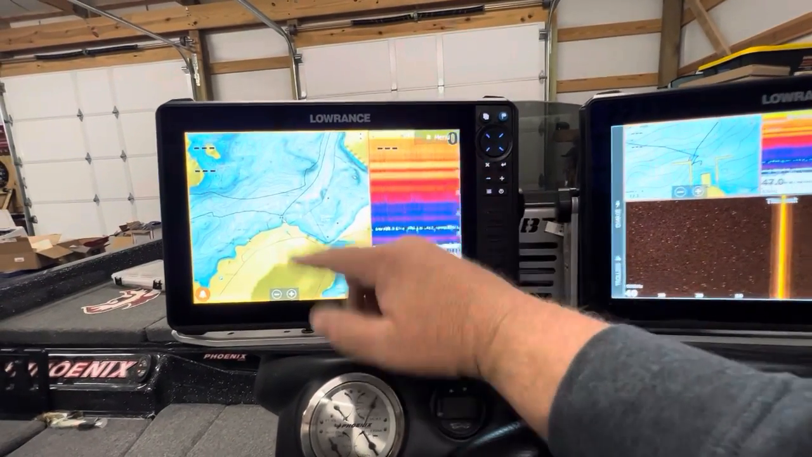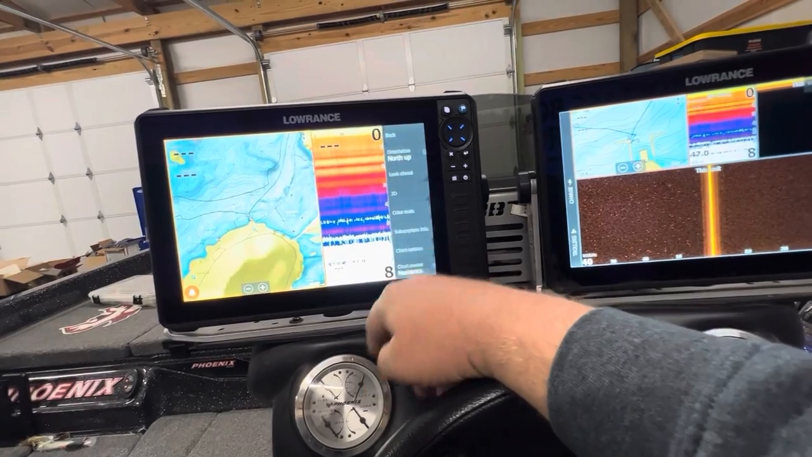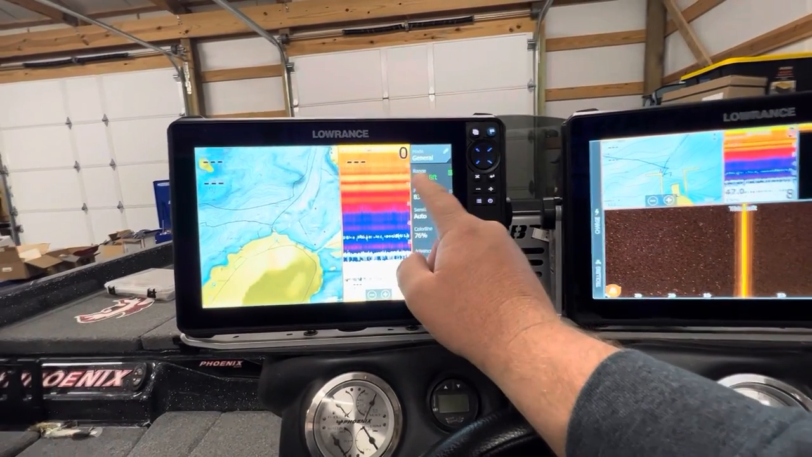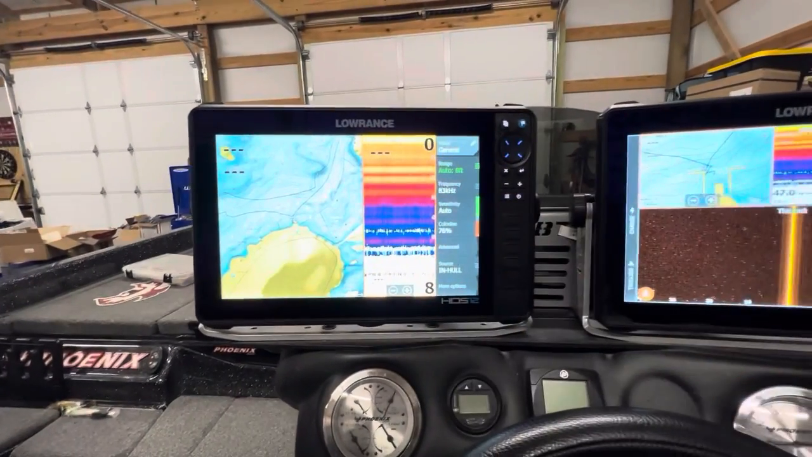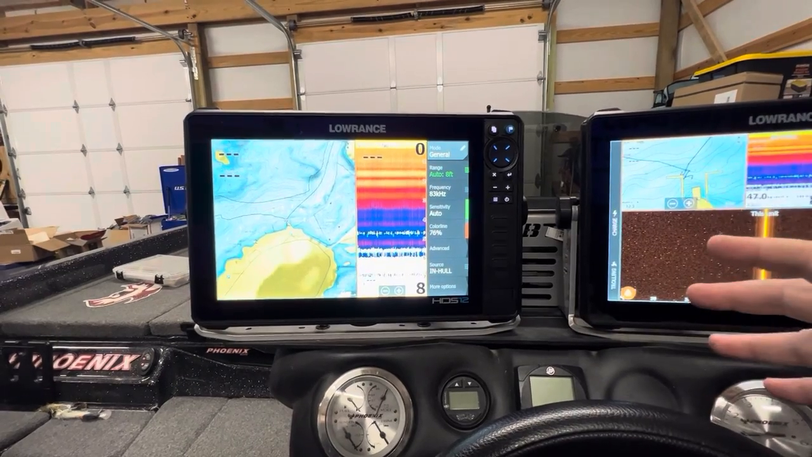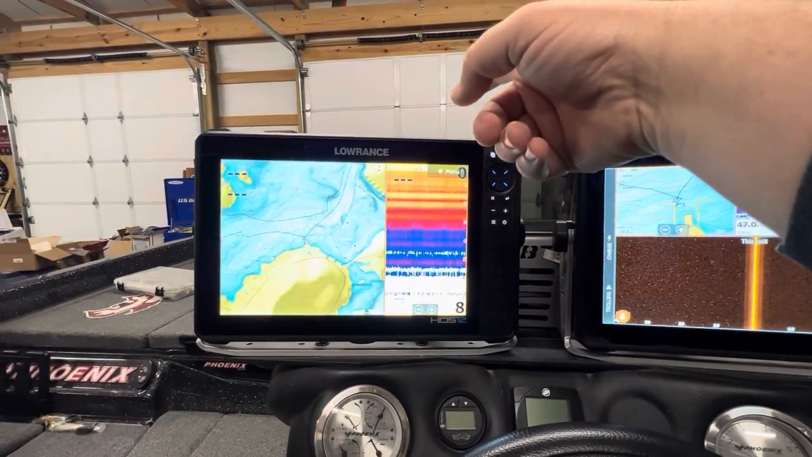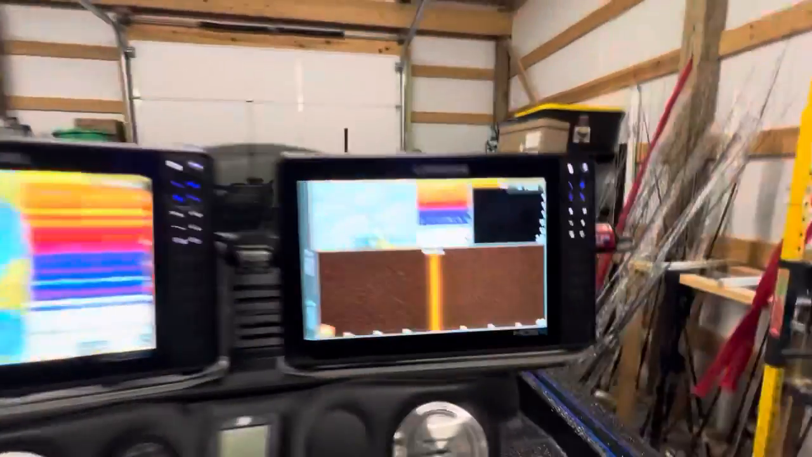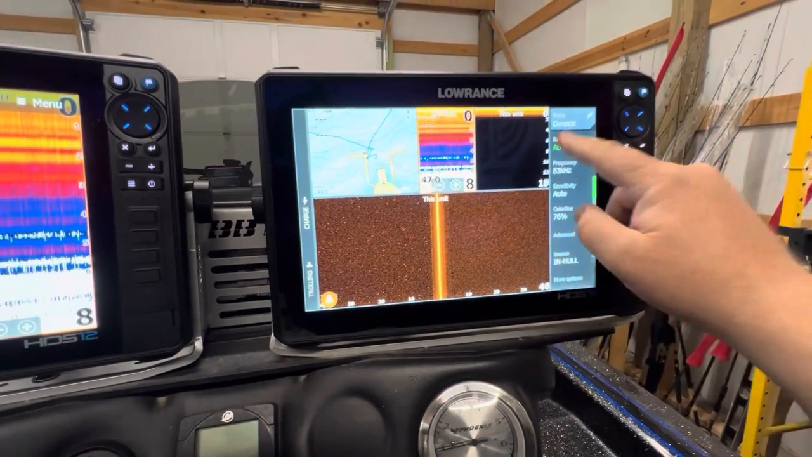So now we're here on these screens. The last thing I'll mention is how I like to set up my frequencies. So 83 kilohertz is where I like to keep my 2D sonar here at the console. That is a wide angle cone, so it's covering more of the bottom, more coverage. So 83, and I'm going to do something different on the bow because you don't want the same frequencies going because they'll interfere with each other. Same thing over here. Hit that. We're going to go to 83 kilohertz.